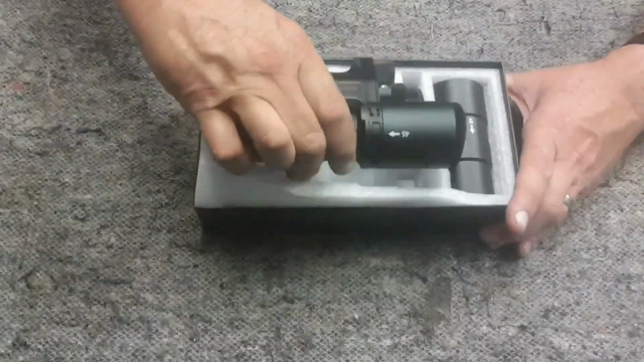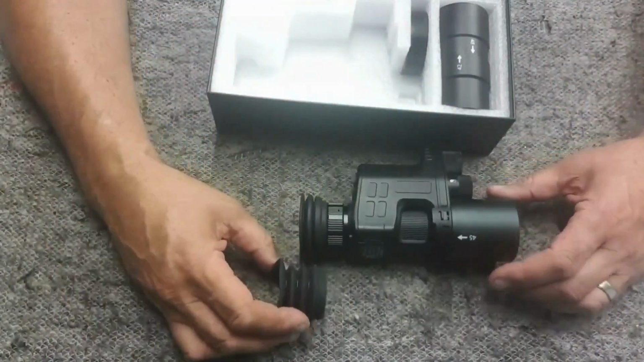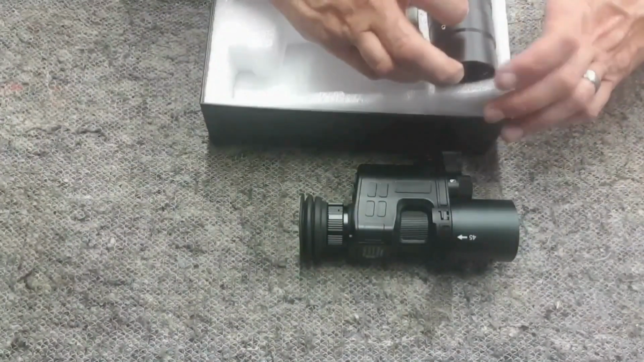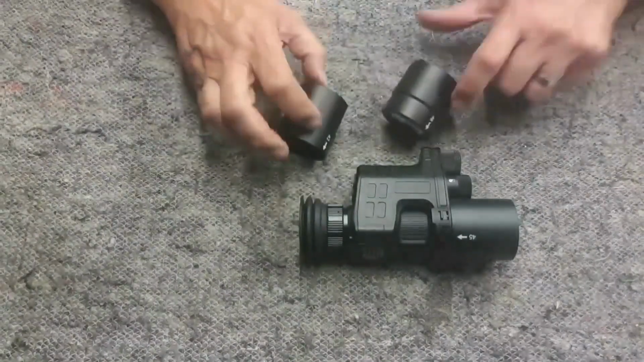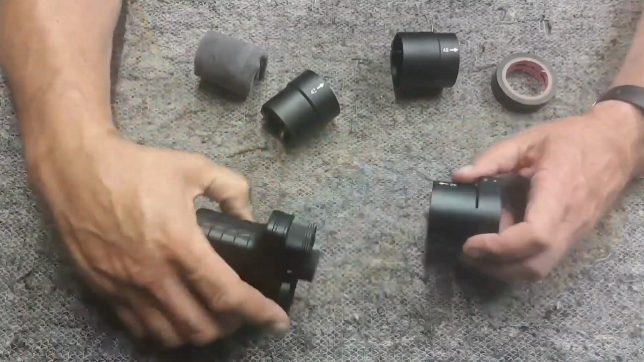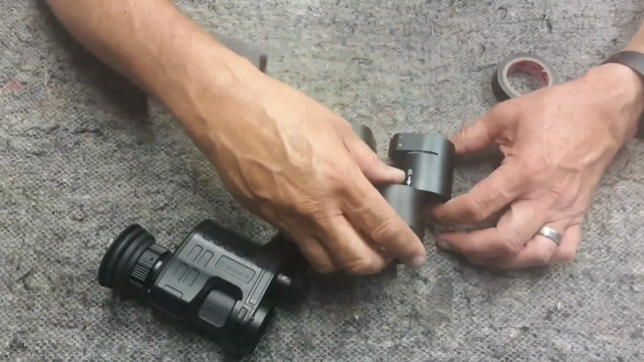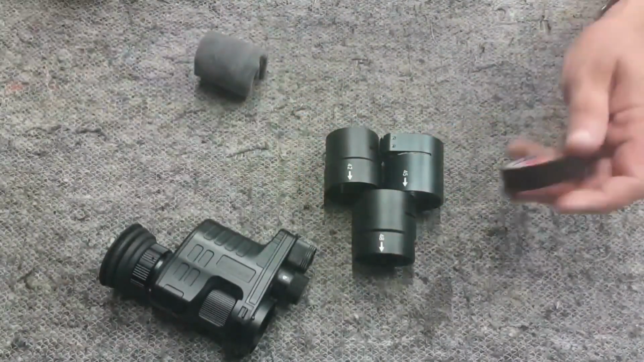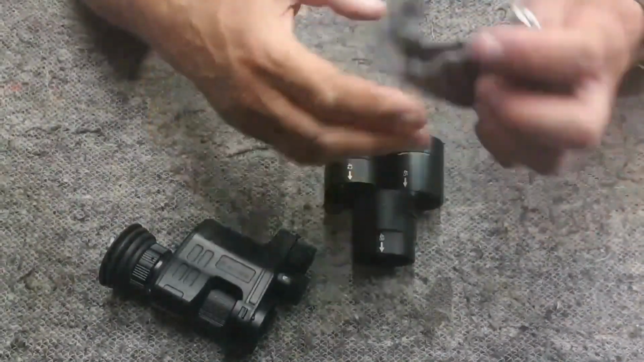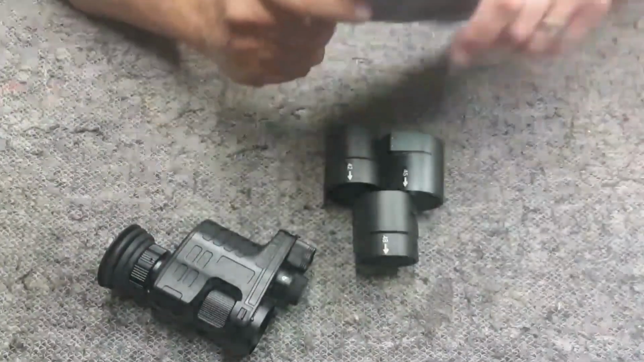You also get, along with the main unit, another rubber eye cup. This allows you to alter the eye relief on there, either short or long. You get 3 adapters in the box, and these are the adapters that you use to fit the unit onto the rear of the scope. And you've got a 42, a 45 and a 48mm adapter there, and a roll of insulation tape, which I'll come to later. And you get a nice soft carry cloth to keep the whole thing in, if you don't want to keep that in the original box.